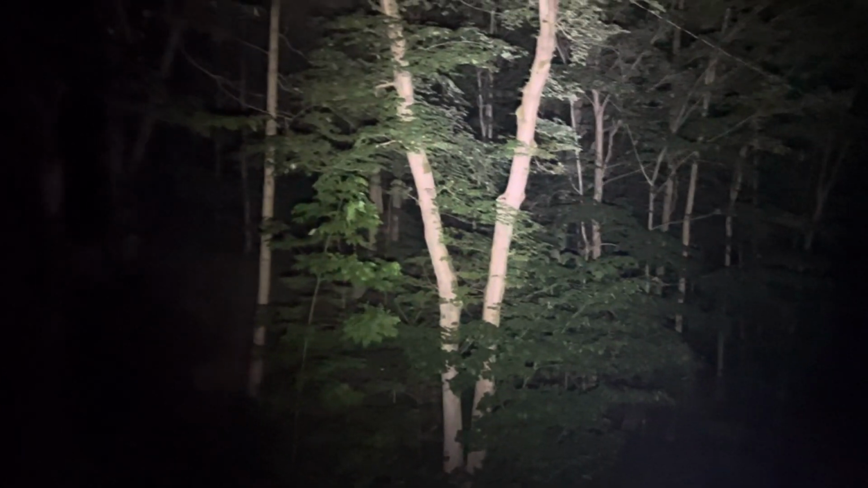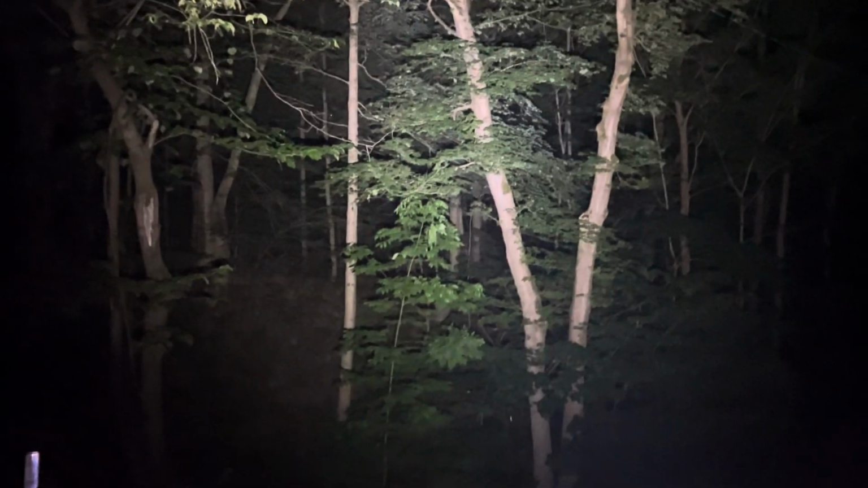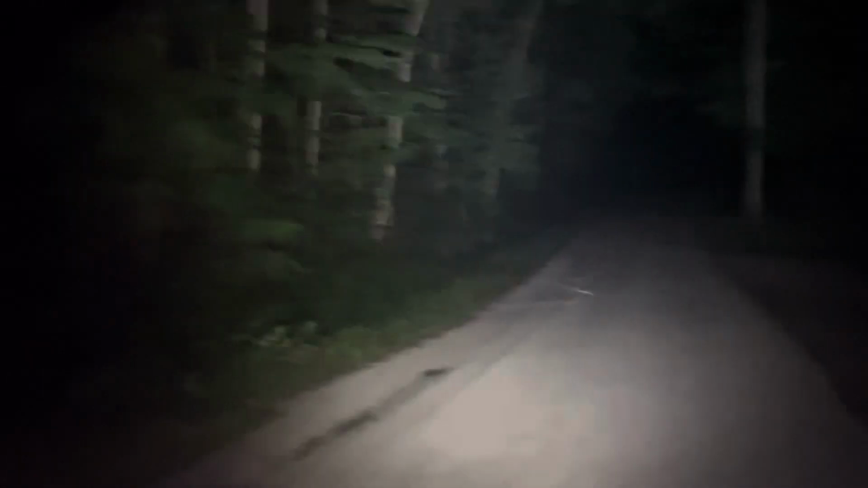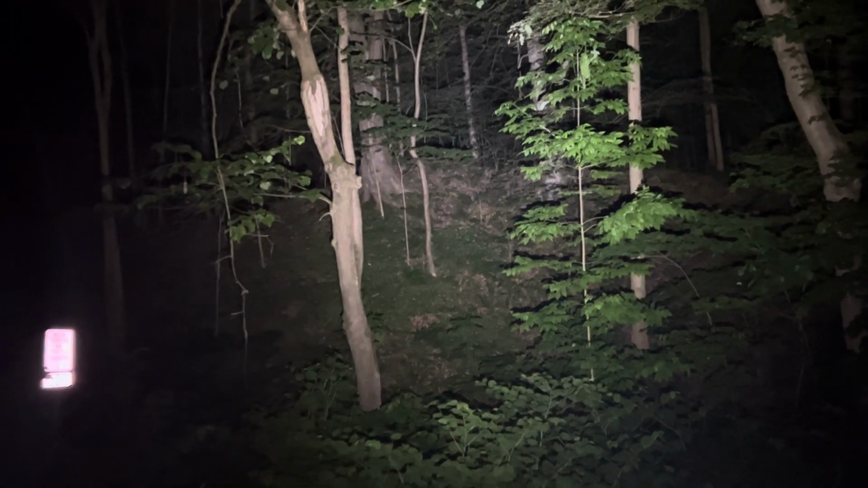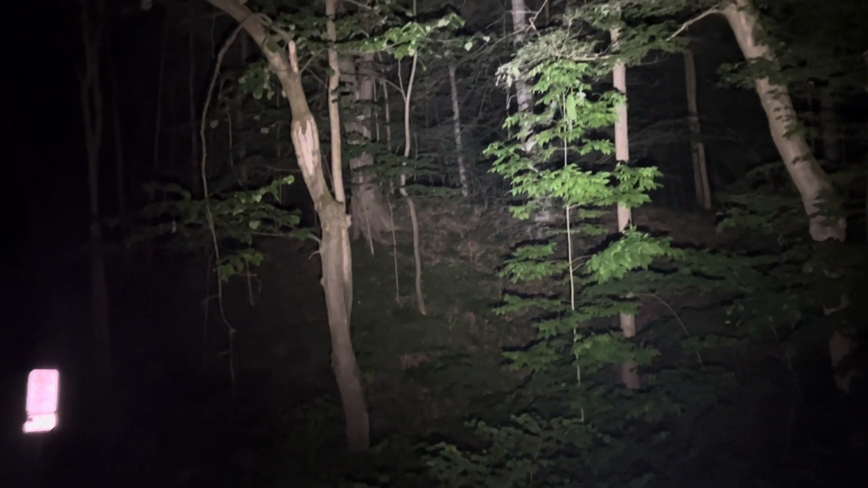This is Hogsback up here. And again, it's 100 feet up from me. We're gonna walk down here a little bit. I thought I was catching some eye shine, but I think that might be the moon on the other side of the woods. There's the sign saying no motor vehicles.